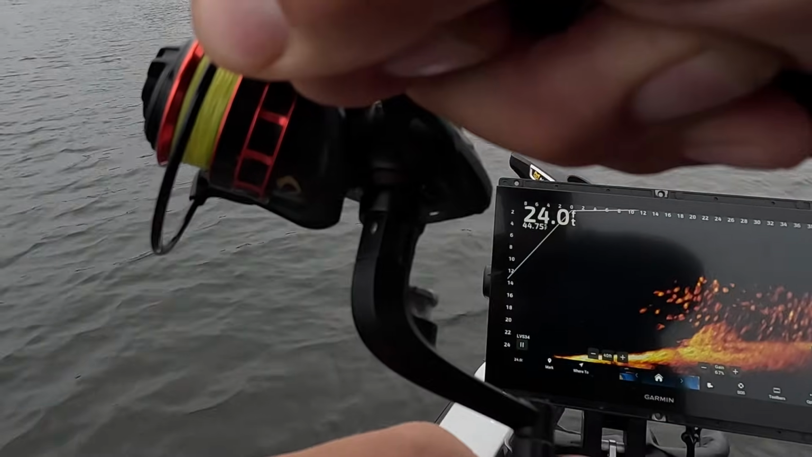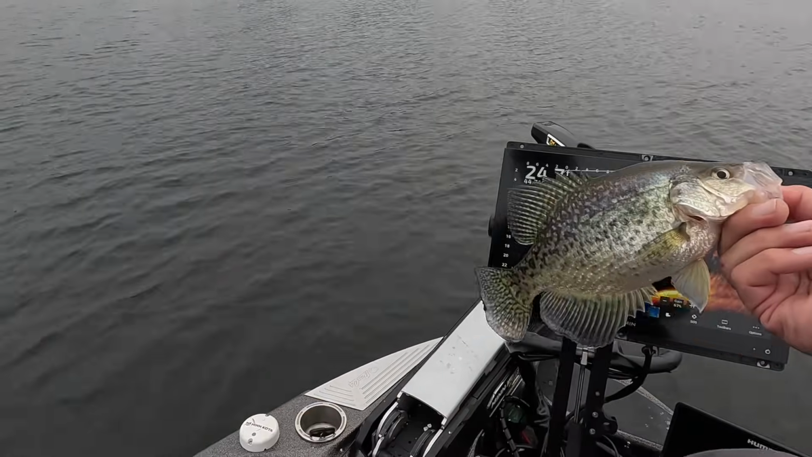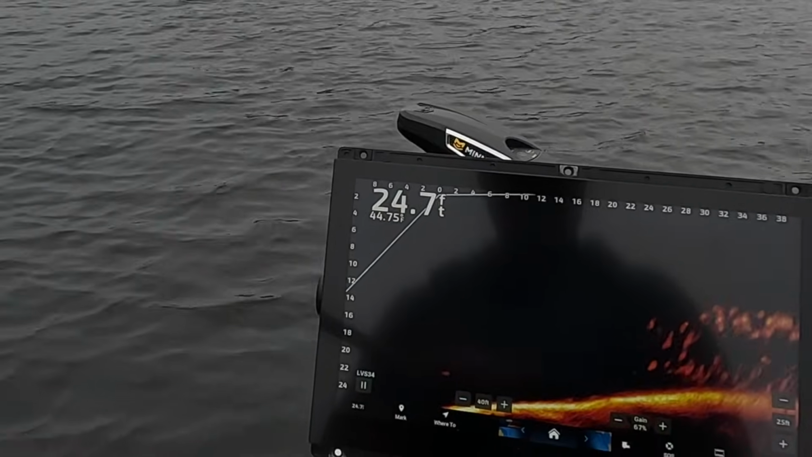There we go. Good fish, guys, good fish.